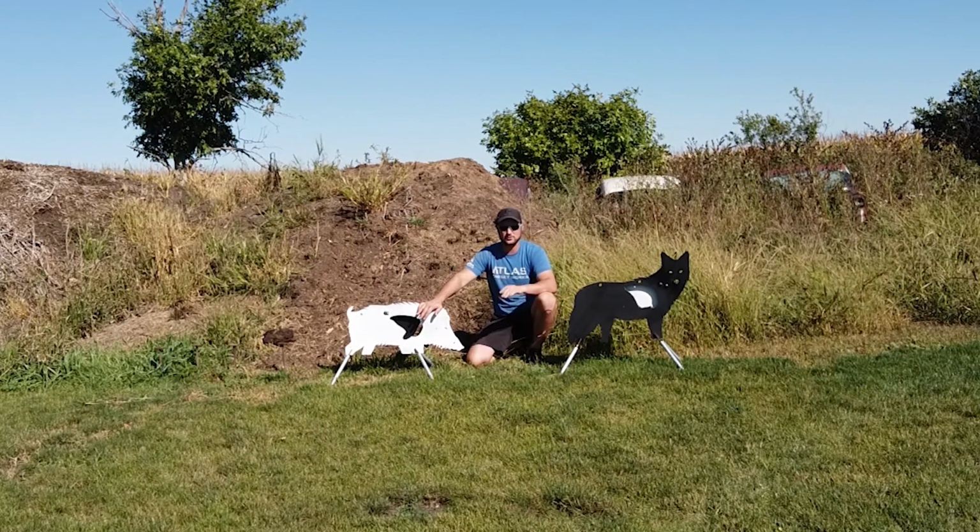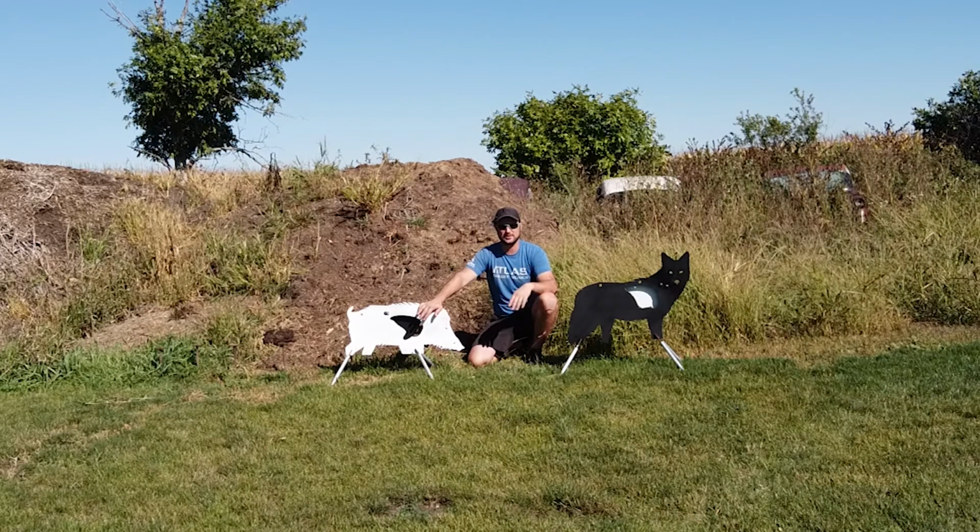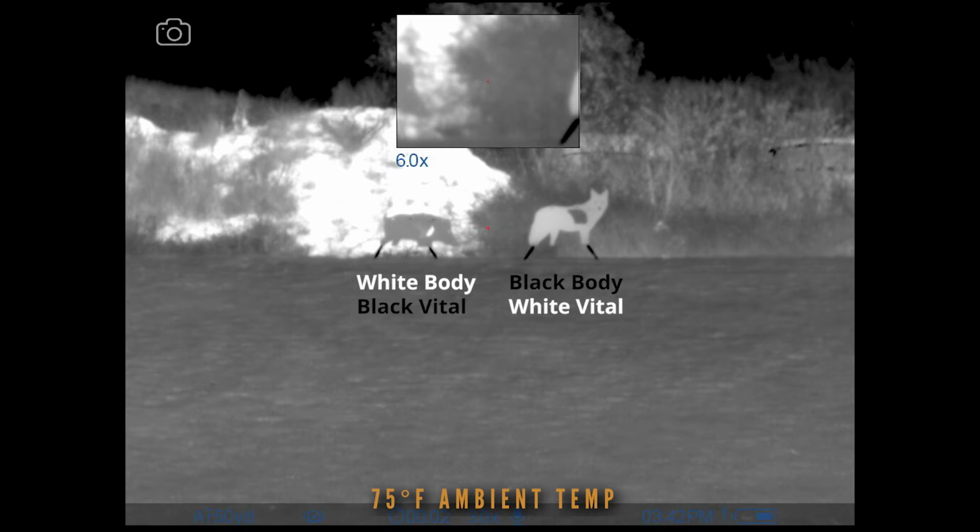I'm going to go down to 50 yards. We'll get a picture of this right now, kind of peak heat of the day, and then I'll show you some pictures of it as the day progresses. All right, here you can see the two targets up against their respective backgrounds. You see just how hot that dirt pile is. That really kicks off a lot of heat.